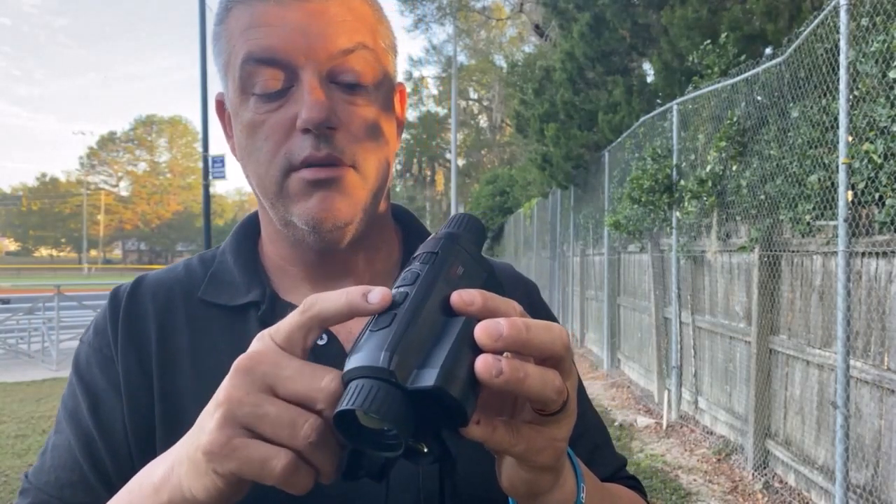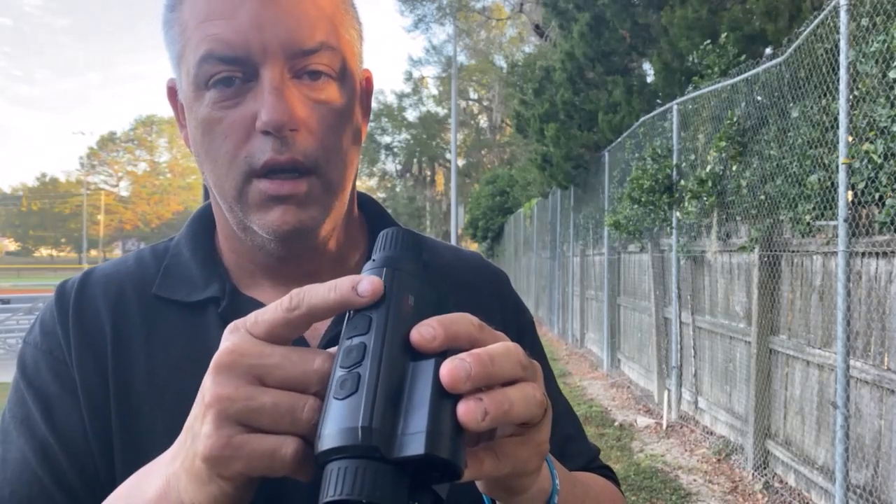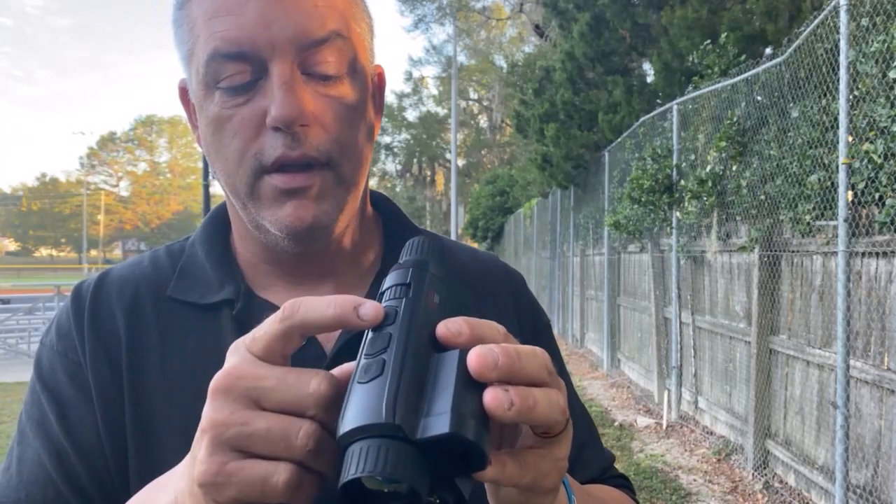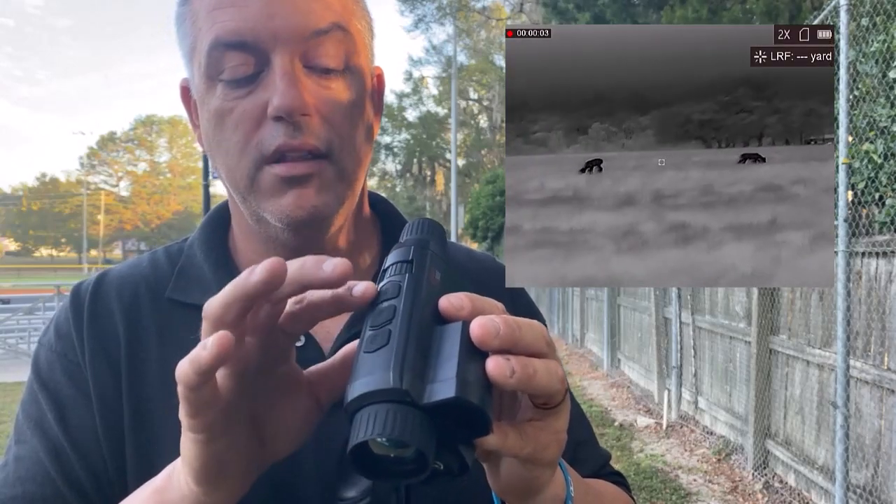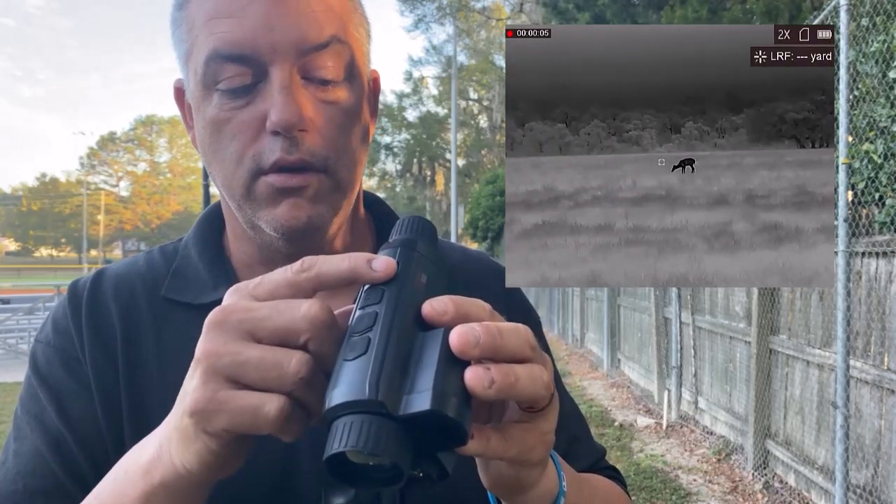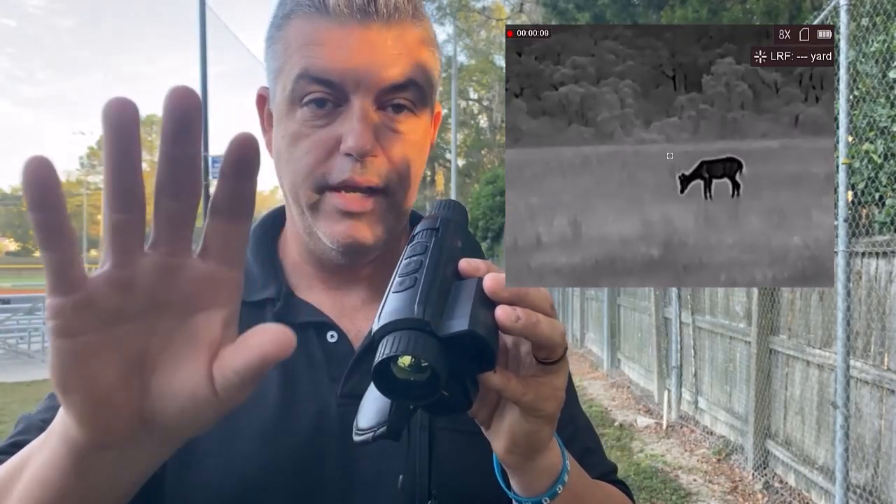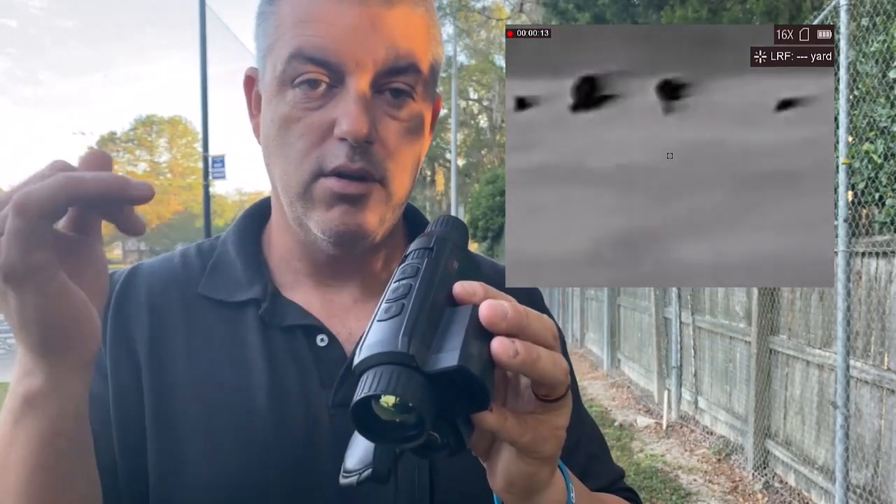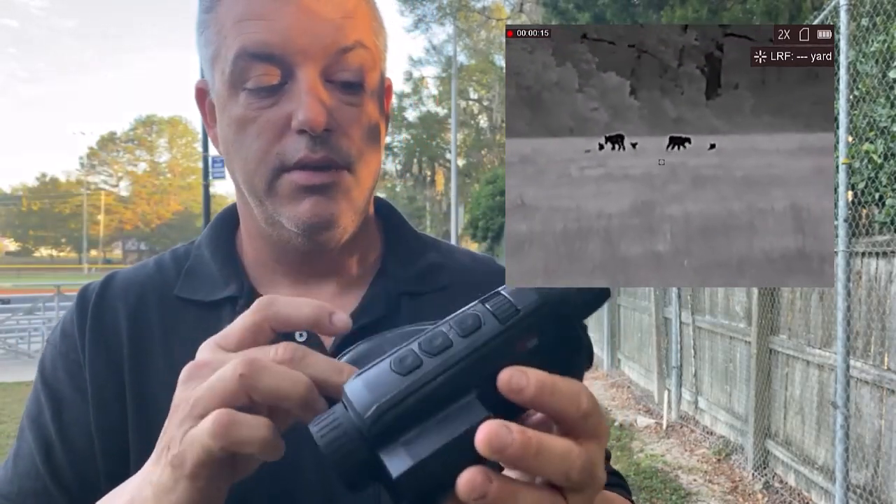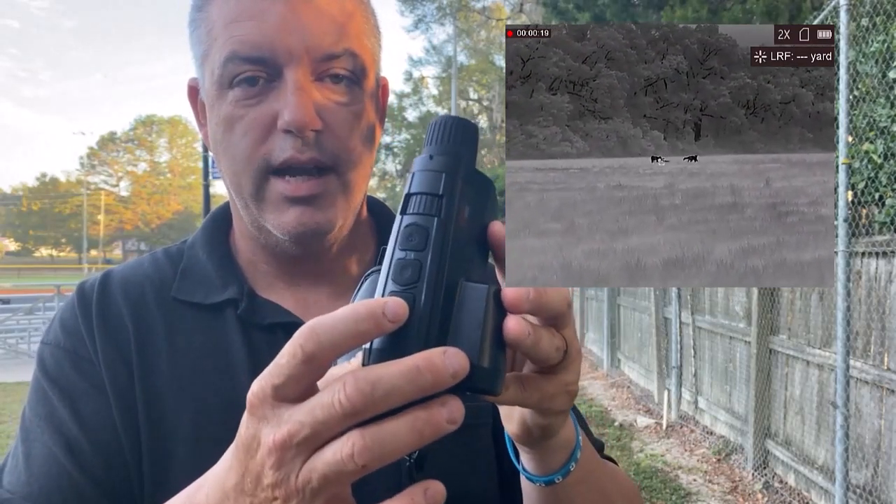So that's the rangefinder. And then this wheel right here, once you have it on, if you're in the menu, you use this to scroll. And if you're not in the menu and you're just in view mode, you can use this. If you go to the right, it'll zoom in for you, and if you go back the other way, it'll go right back down to 0. And to shut it off, you just hold it down for 2 or 3 seconds,